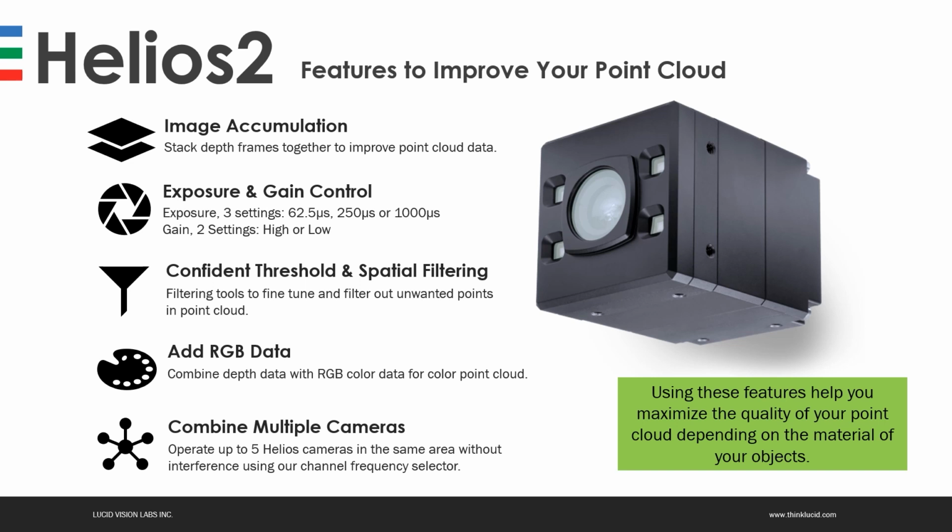And confidence threshold and spatial filtering to reduce false positives and artifacts. In addition, we can combine it with RGB data from Triton RGB cameras. And lastly, we have a communication channel that allows up to 5 Helios 2 cameras to work together in the same scene. Time of flight is an active scanning technology. The camera emits light, and if we did not have this communication channel, it would be impossible to have multiple cameras working together in the same system.